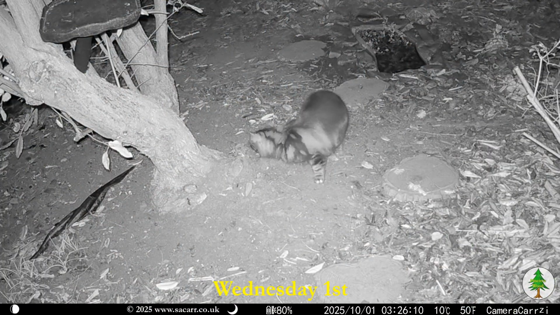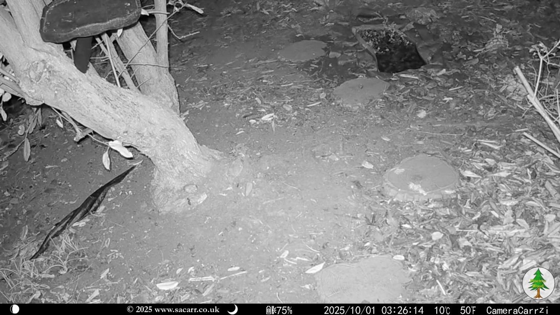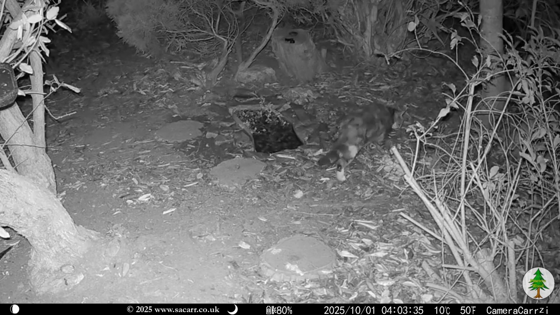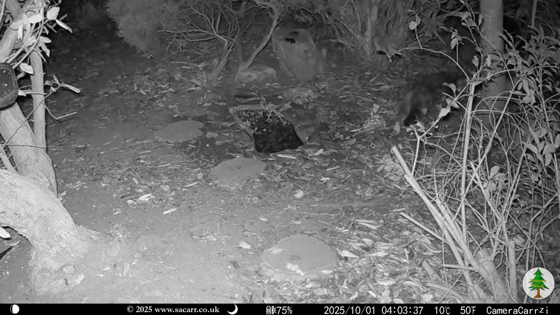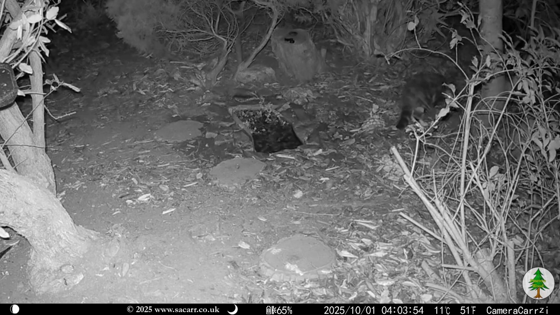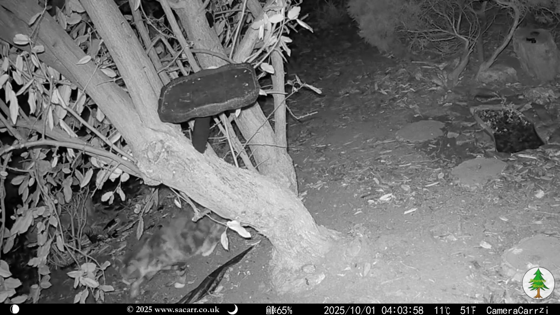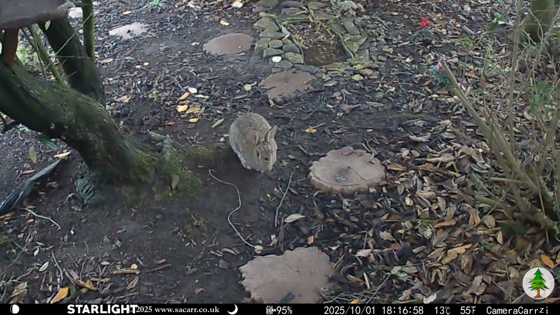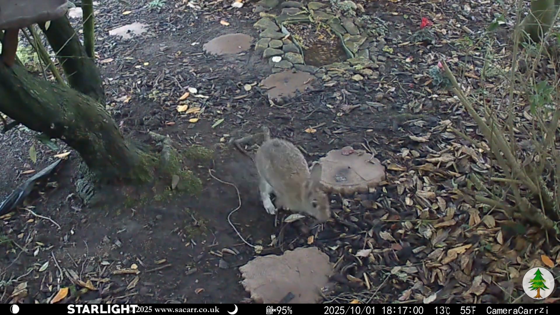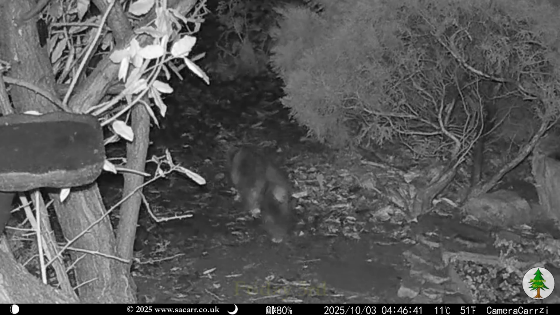The 1st of October. Wildlife in the wood in October seemed to be dominated by cats. While I've only caught them on camera at night, there appear to be 7 different cats that regularly pass through the wood. There was also a rabbit visit during the early evening.